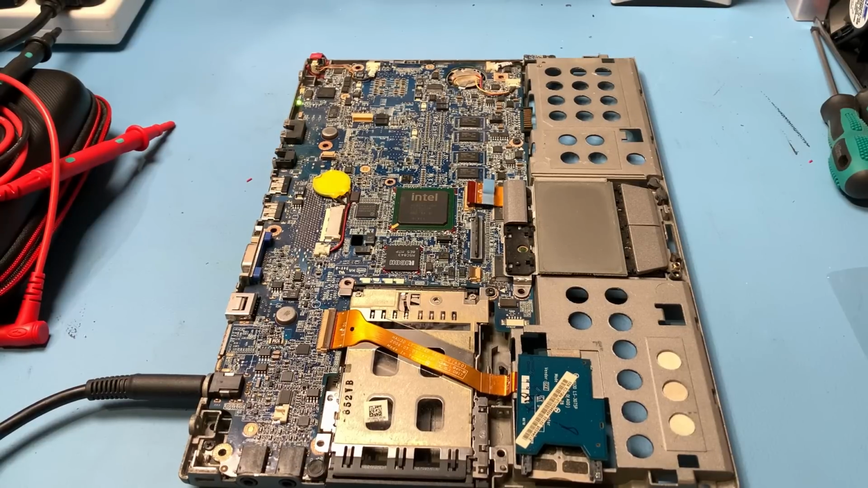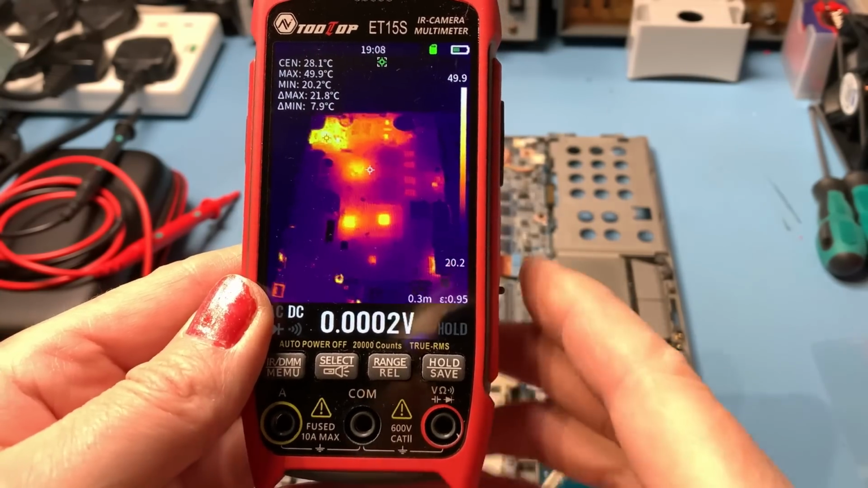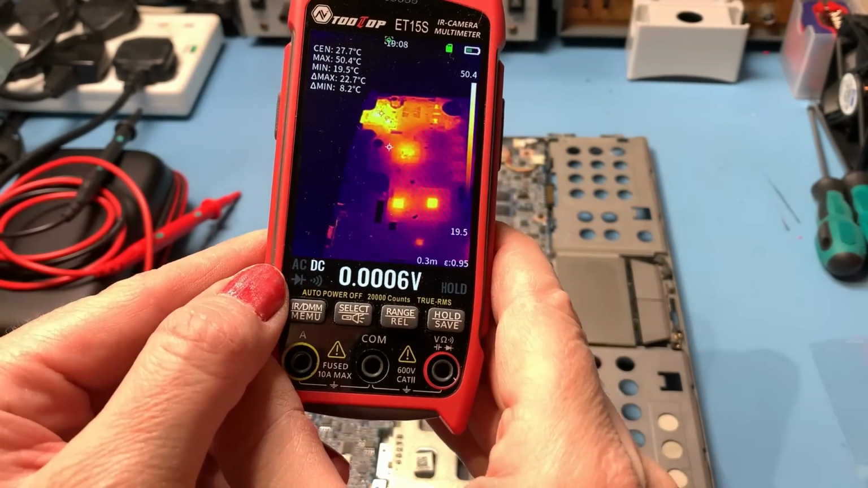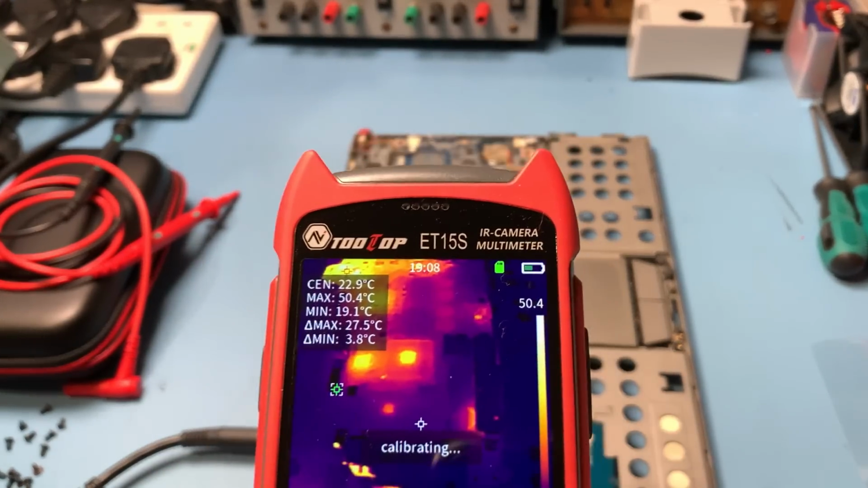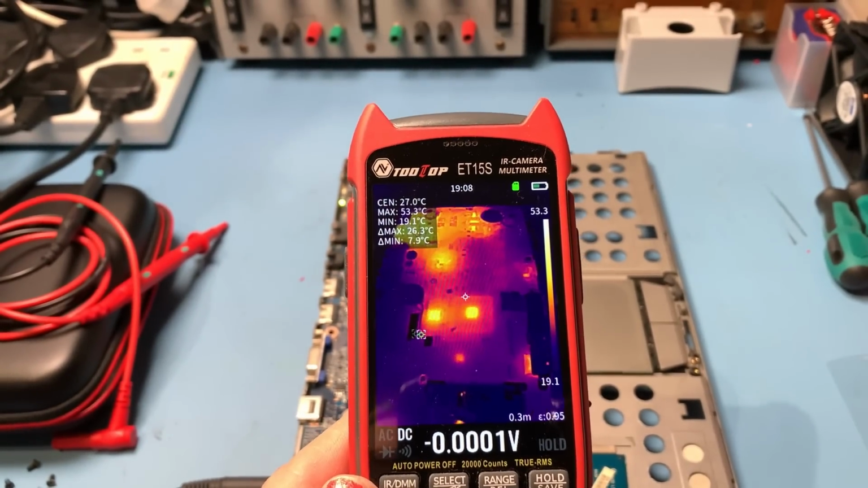Right, so let's have a look. So this is a faulty laptop here. So let's have a general look then at what's getting hot on this laptop. Well, that's obviously where the power's coming in. We've got a couple of ICs here that are getting a little bit warm, but you can see the processor starting to warm up now.